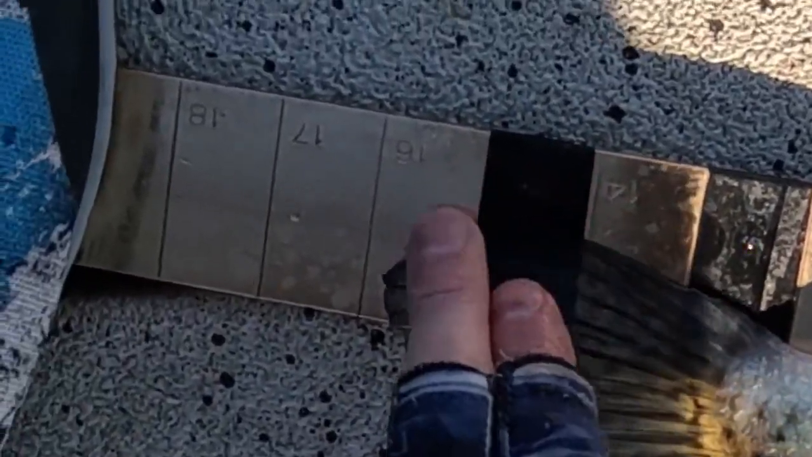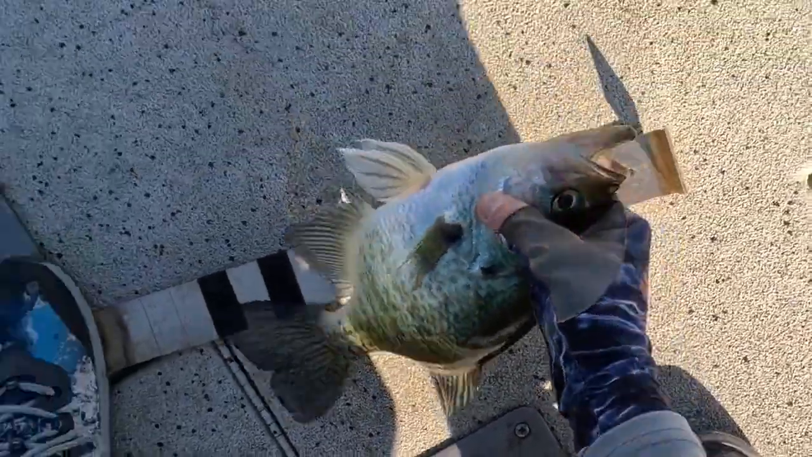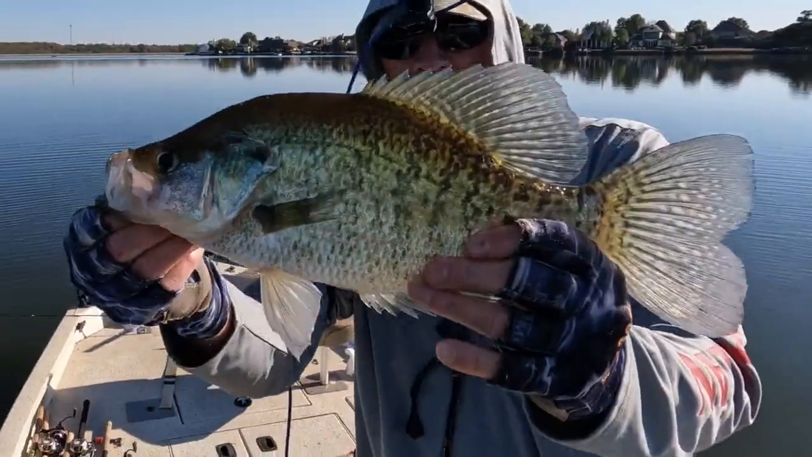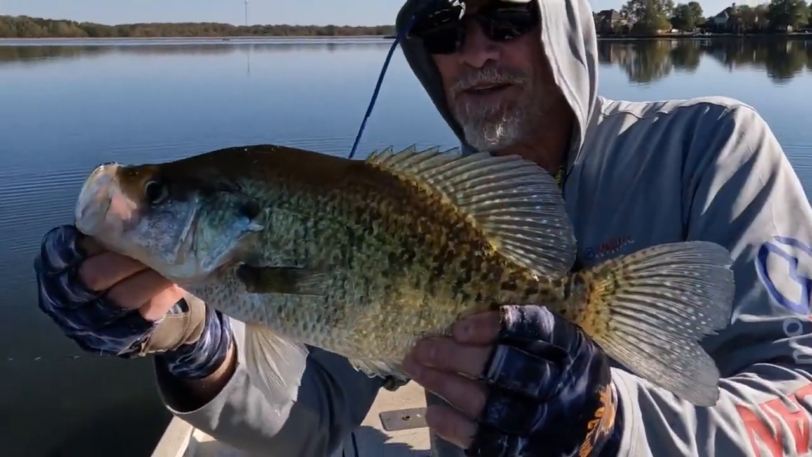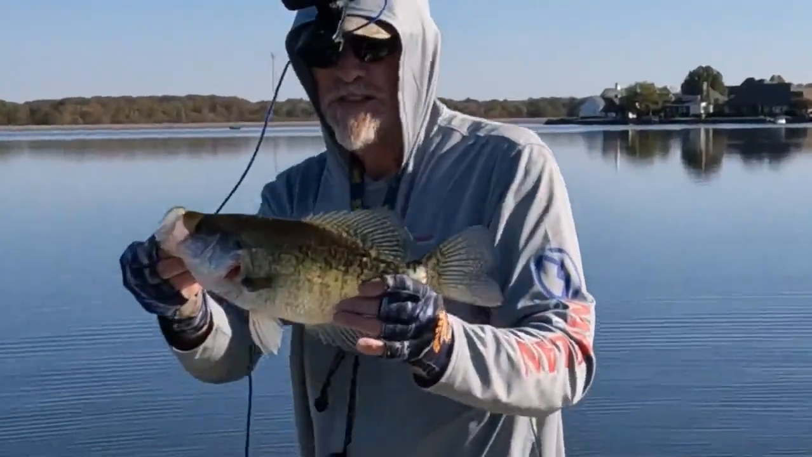12, 13, 14, 15. 15 and 3/4. Look at that. 15 and 3/4 inch. Almost 16. Boom! White crappie. That sucker's almost 16 inches. Look at that. That's why I love fall fishing.